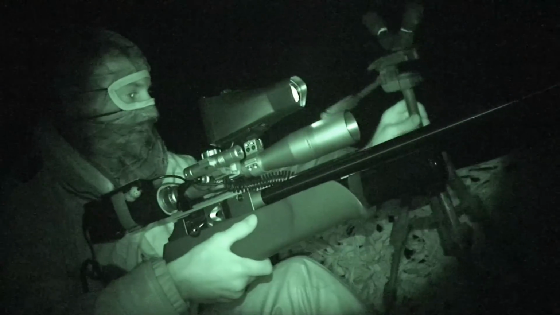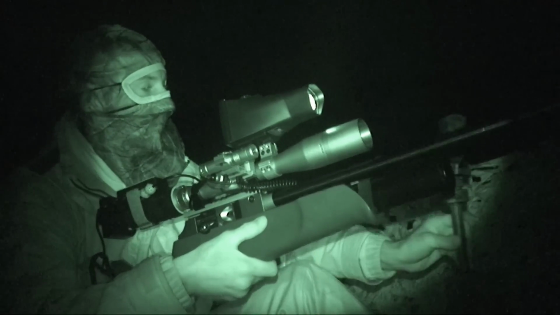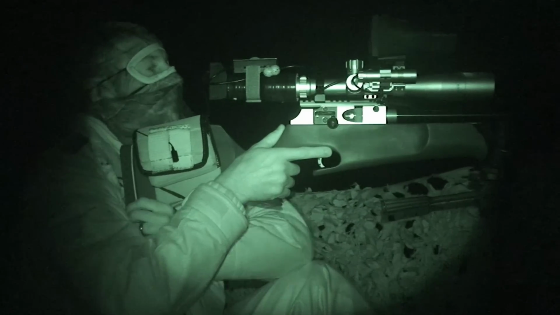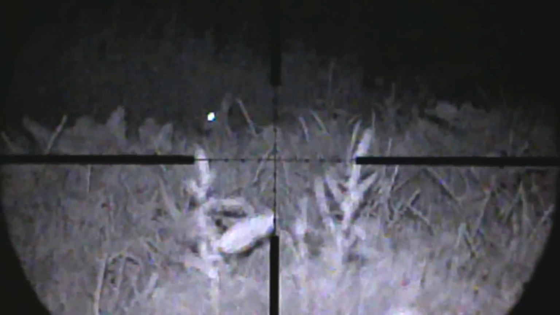Looks like another one's popped up on my far right again. Gonna have to shift myself to get onto this one. Can't seem to find it though in the long grass, but I know it was there. Ah, there ye are.